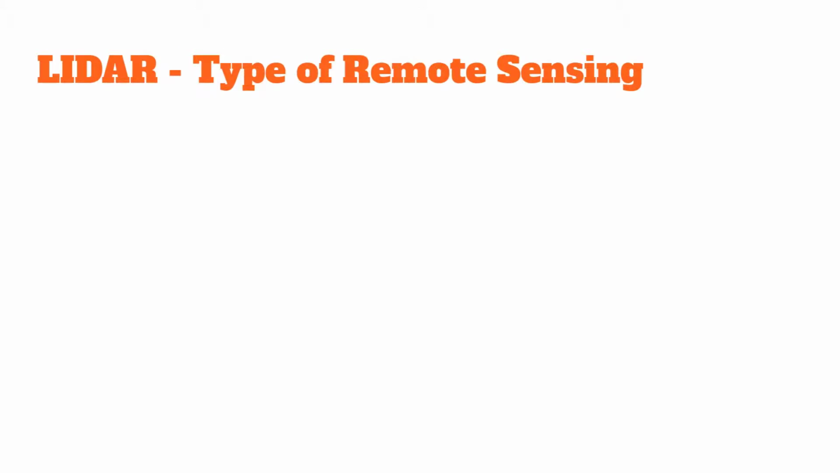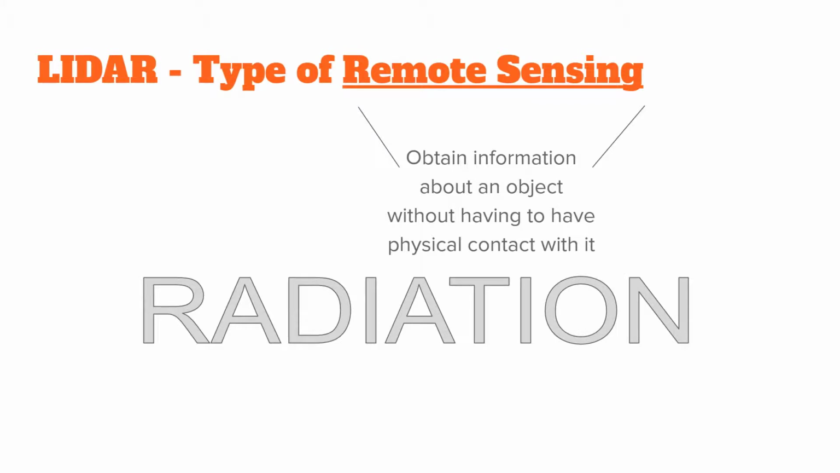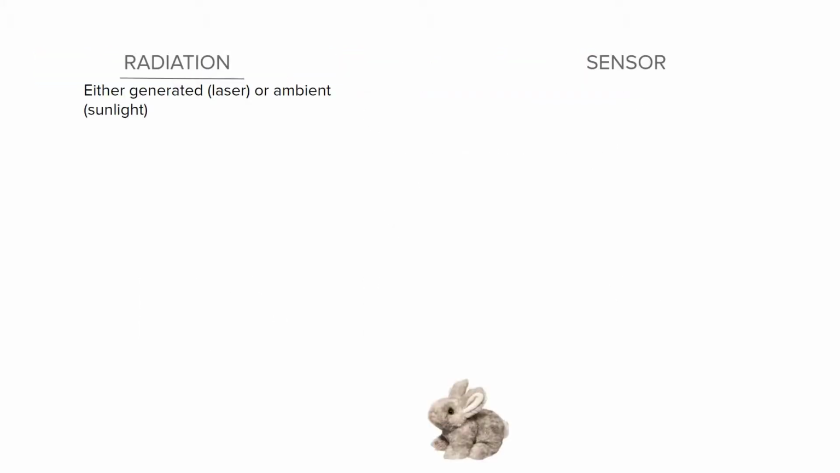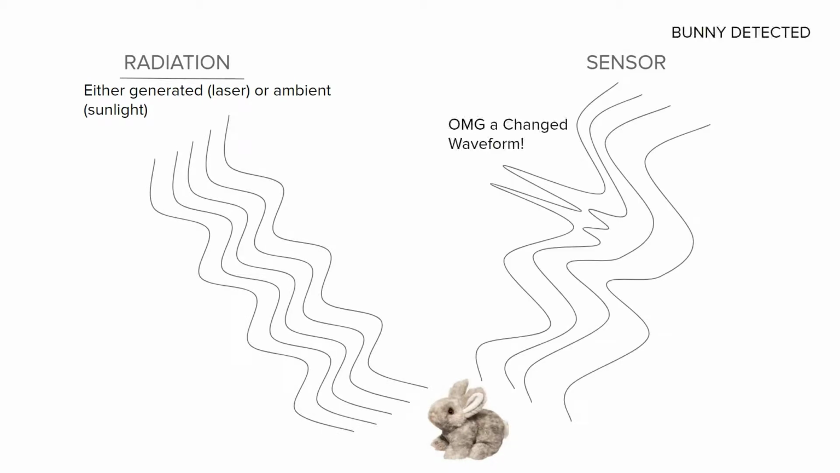Before we get into the nitty-gritty of my LIDAR design, it makes sense to talk a little bit more about remote sensing. LIDAR is a type of remote sensing, a science and technology that allows for the obtaining of information about an object without direct contact with said object. In remote sensing, information is carried through some kind of remote interaction, usually a form of radiation. A radiation signal of known property hits the target, and then the return radiation is picked up by sensors. The changes in the radiation carry information about the object being sensed.